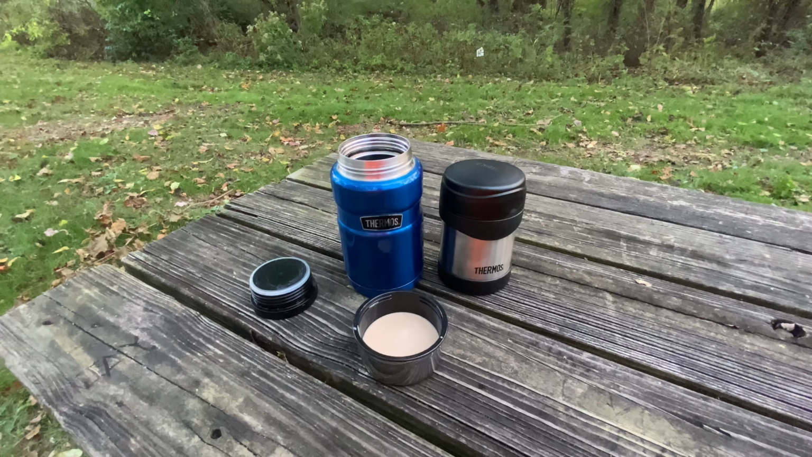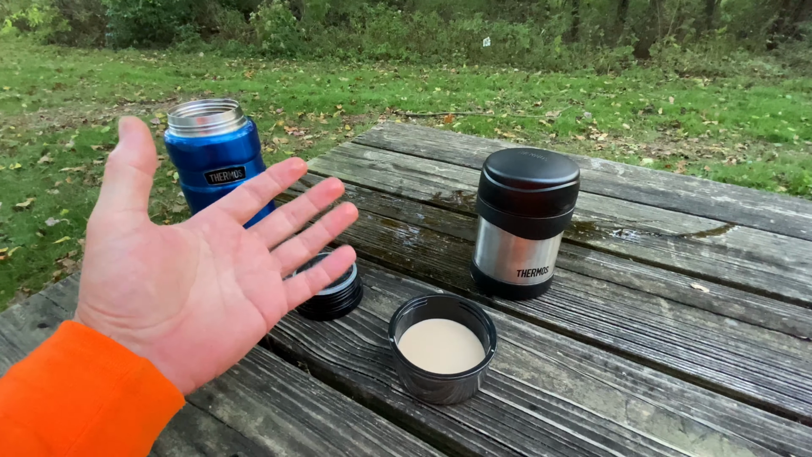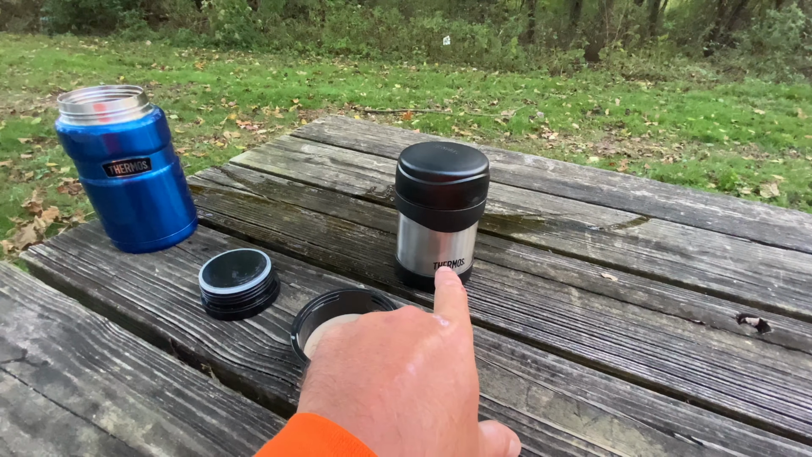Thermos, garbage. I bought these no more than 24 hours ago. It's 70 degrees outside. I poured hot, steaming, almost boiling coffee into this no more than 6 hours ago. They had a big label on this that said hot up to 14 hours. It's cold. I am not joking you. This here said up to 12 hours cold. I put my creamer in there. It's warm. It's piss warm. Thermos can kiss my ass. I'm sorry about the language, but this is ridiculous after what I paid for these.